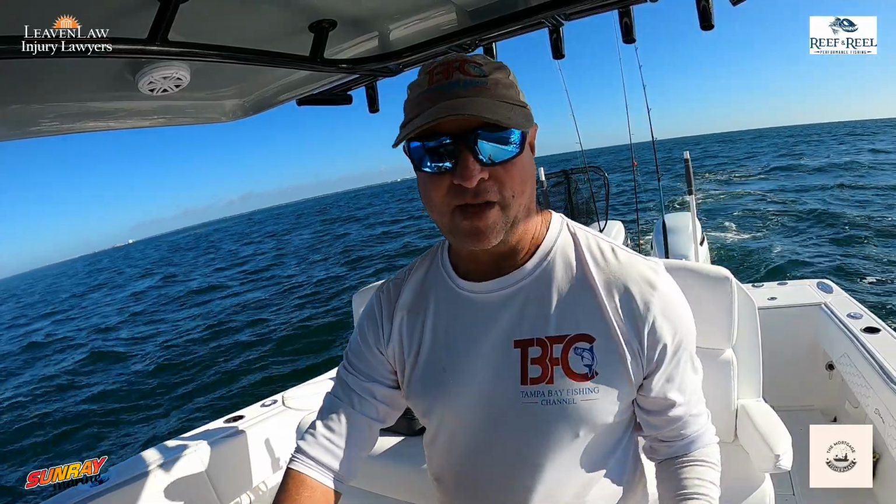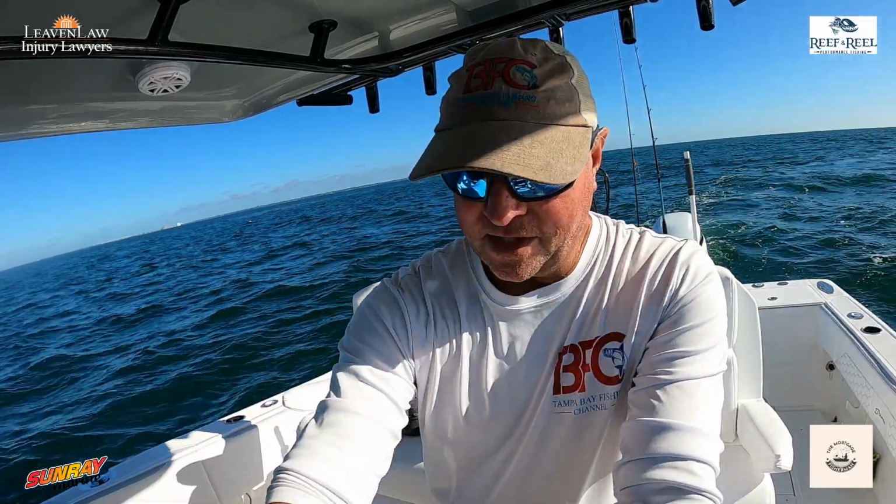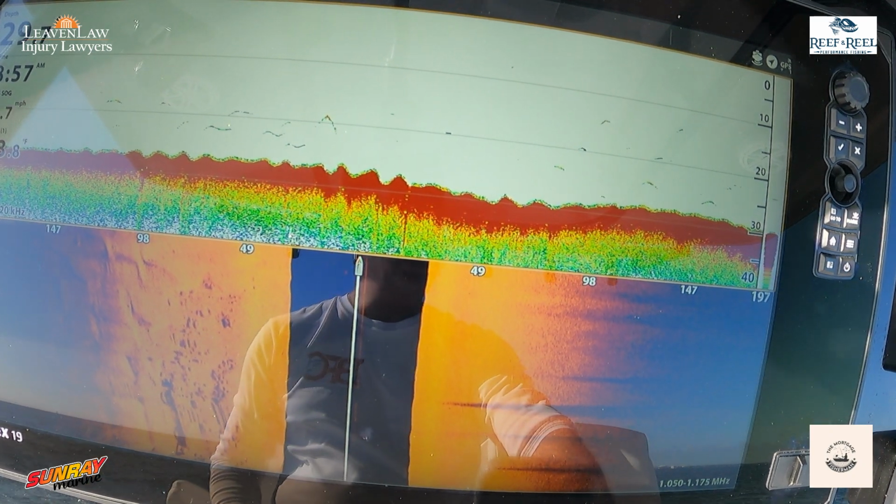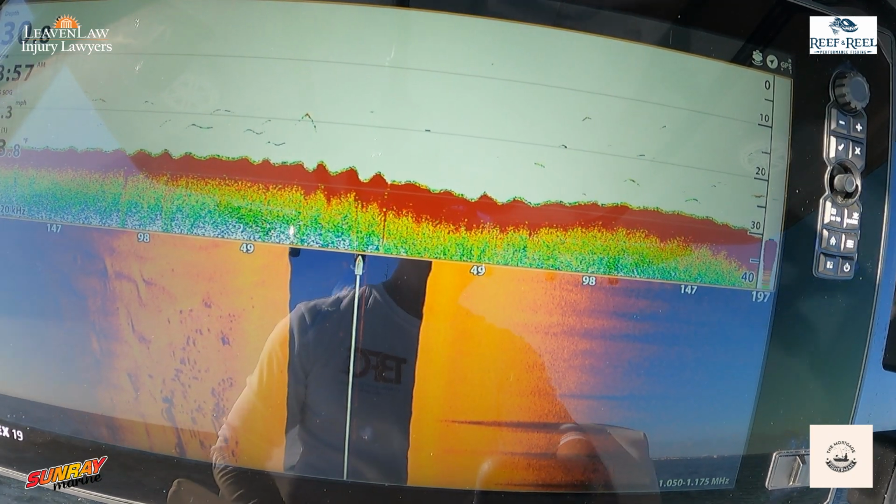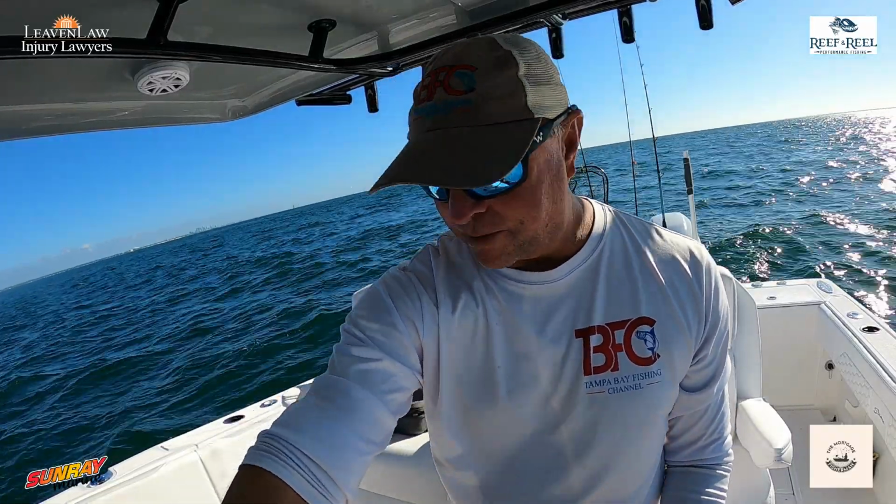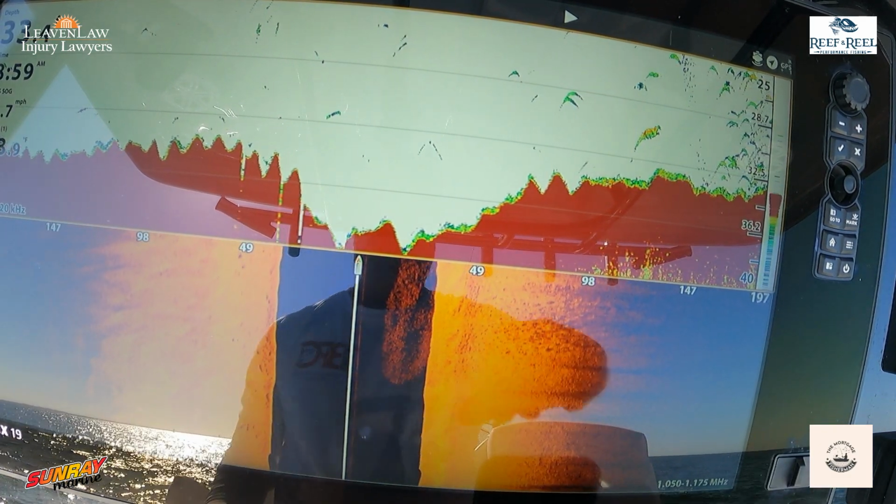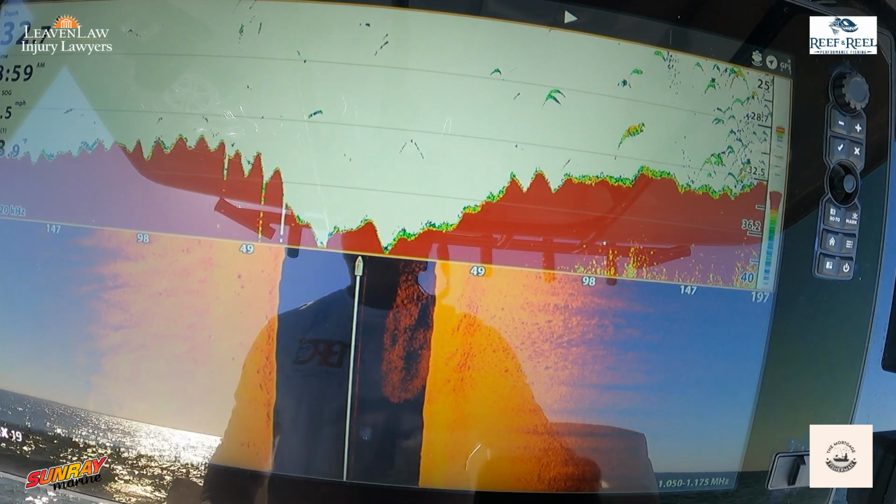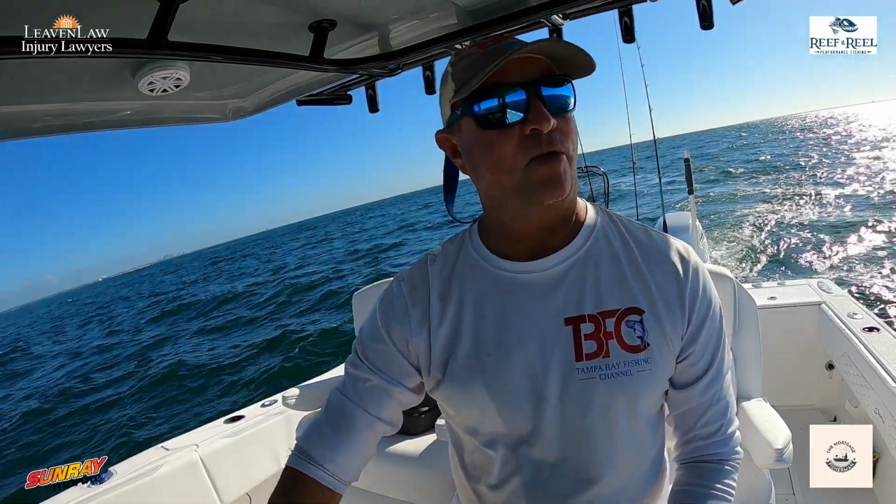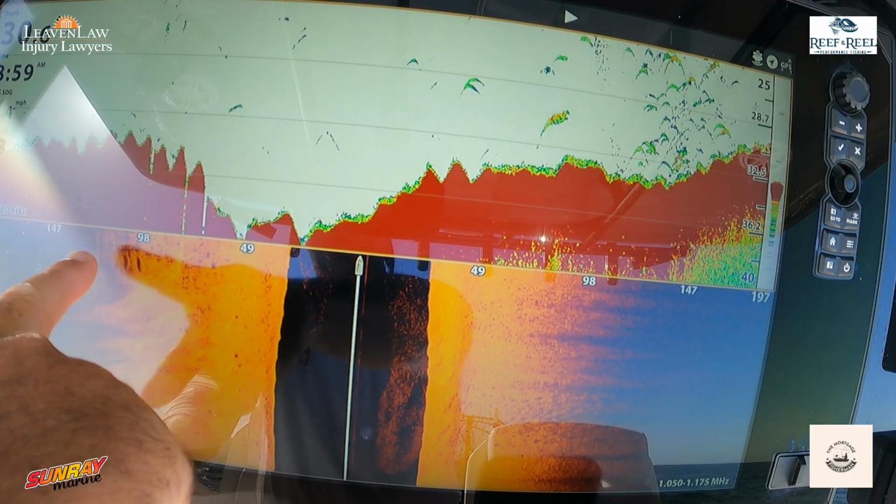I just got the Ethernet cable, so I need to network these two together. But as you can see just how detailed everything is, and it's just unbelievable. Seeing just like that, I'm picking up bait, I'm picking up baits over here, picking up the edge of the ledge. So this is telling me that there's bait fish getting chased on top of the water. So this is definitely where I want to set up. But you can see, look at the definition there.